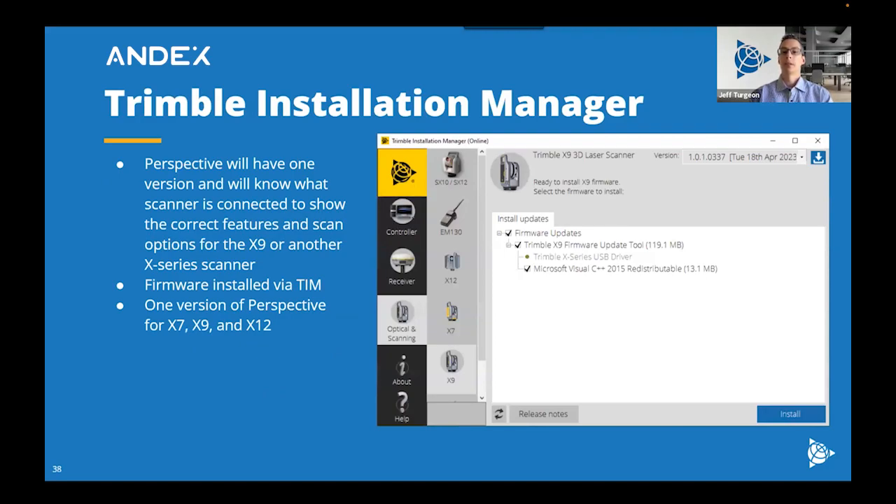And then when you get your instrument, what you're going to want to do is go to the Trimble Installation Manager. This will allow you to update your firmware. For the X9, we have the one shown on the screen, 1.0.1.0337. And then for Perspective, you could go up to the controller part of the UI there on the left. And then you can update to 3.2.1. And if you have multiple scanners from Trimble, you only need the one version of Perspective. All the features that are unique to each instrument will automatically update when you're connected to that instrument.